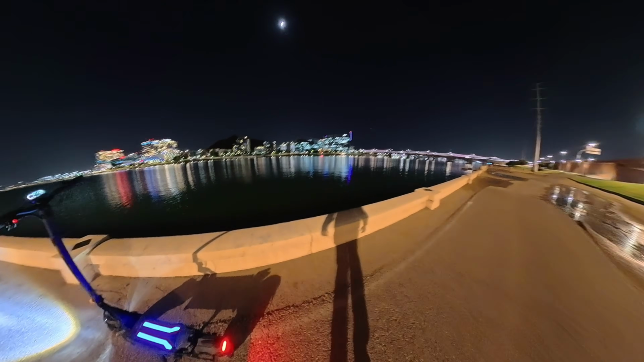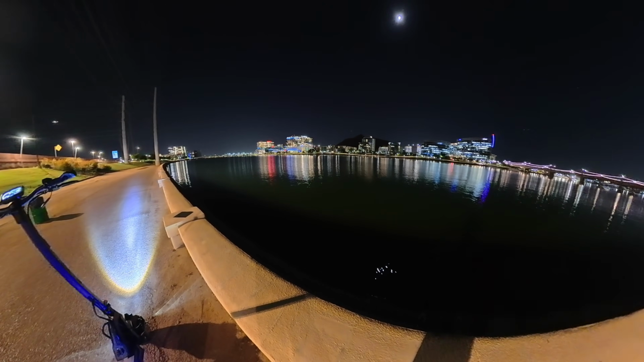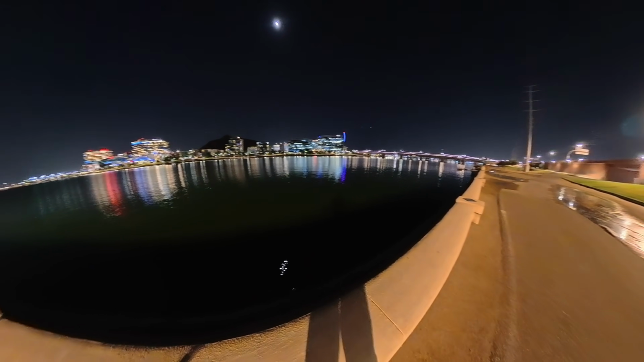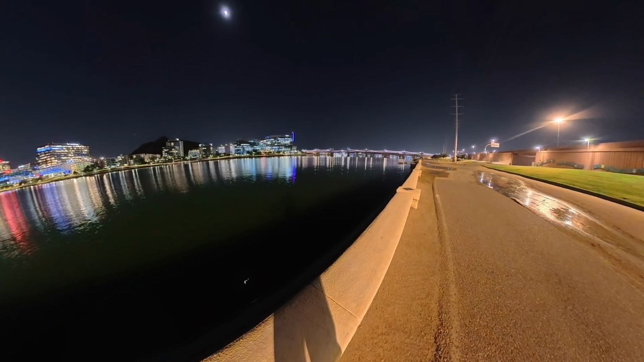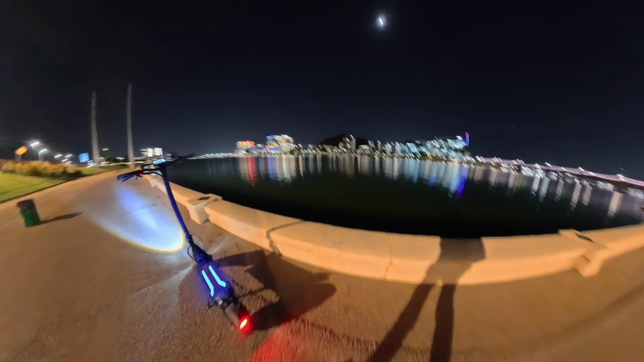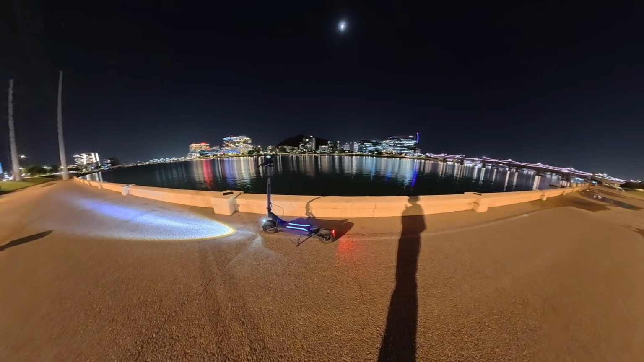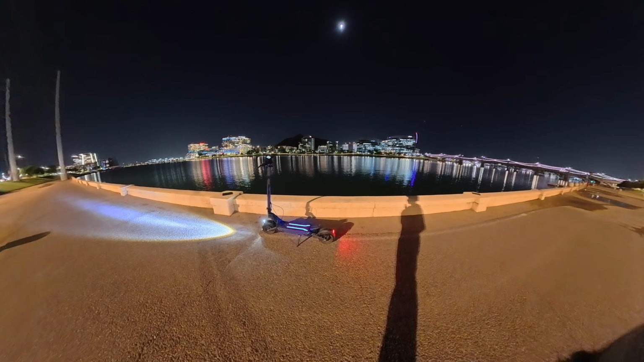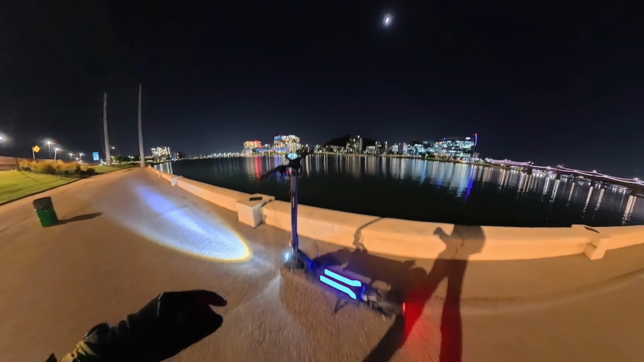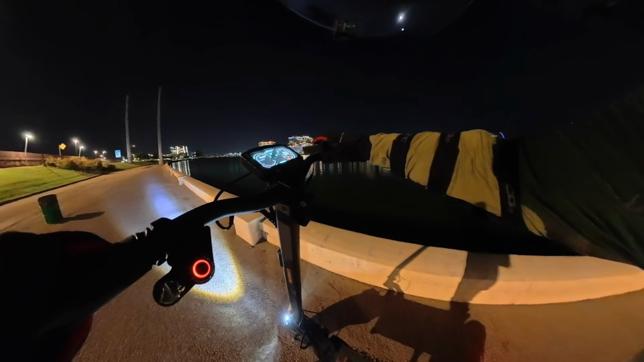So here's a quick view of Tempe Town Lake. Beautiful buildings, always well lit, exciting place to ride around at night. I've been out here on scooters, e-bikes, and it never fails to impress. Here is the Ausom L2 Max dual motor. As you can see, it's got that nice deck lighting on the top. You can always turn that off as well. Double click the plus button and that turns it off.